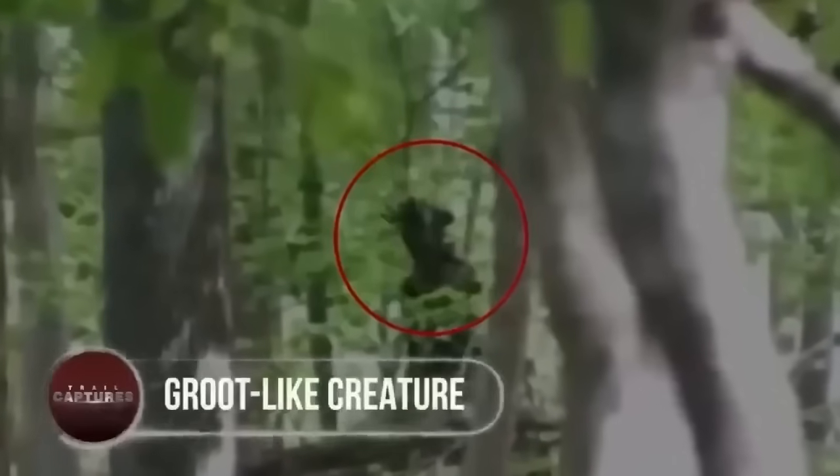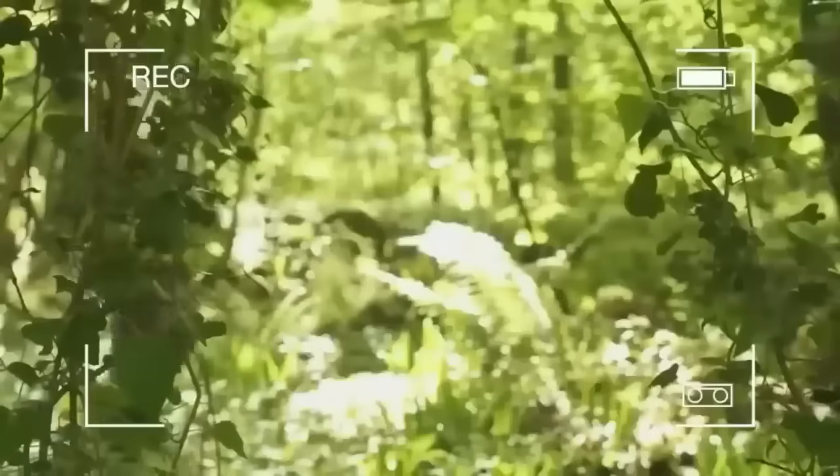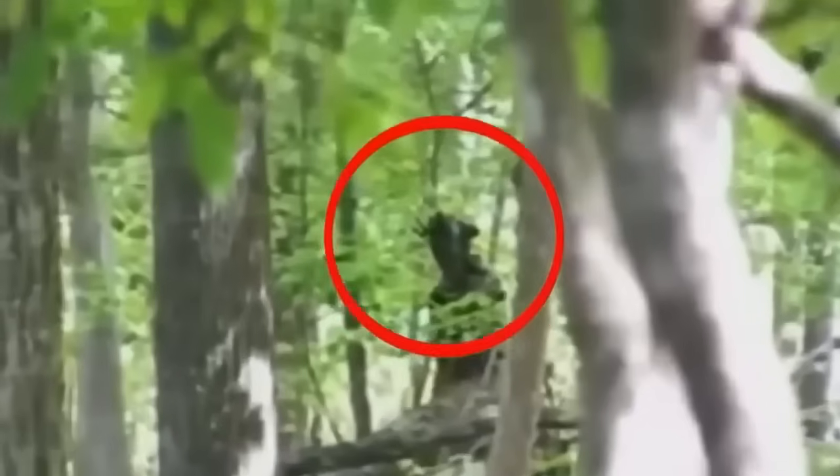Groot-like creature. If Groot has an evil twin, this probably has to be it. A Virginia family of 3 went out trekking in the nearby forest, where they noticed a tall, dark, man-like tree that also happened to be staring at them.